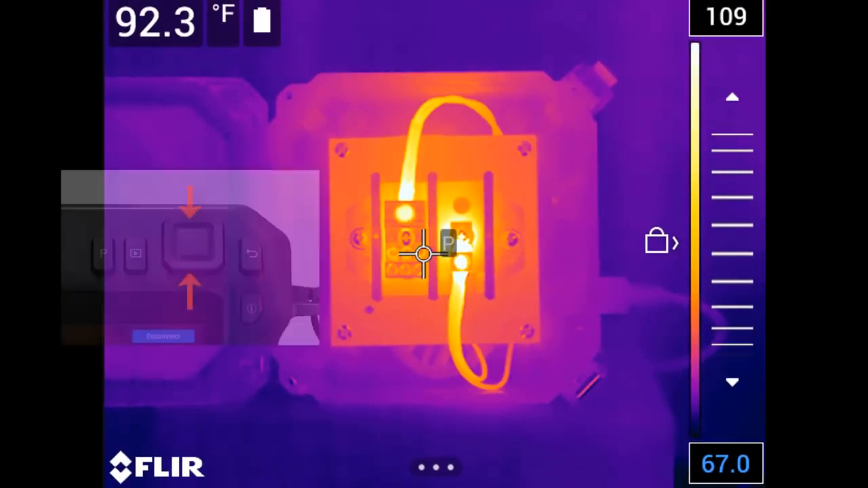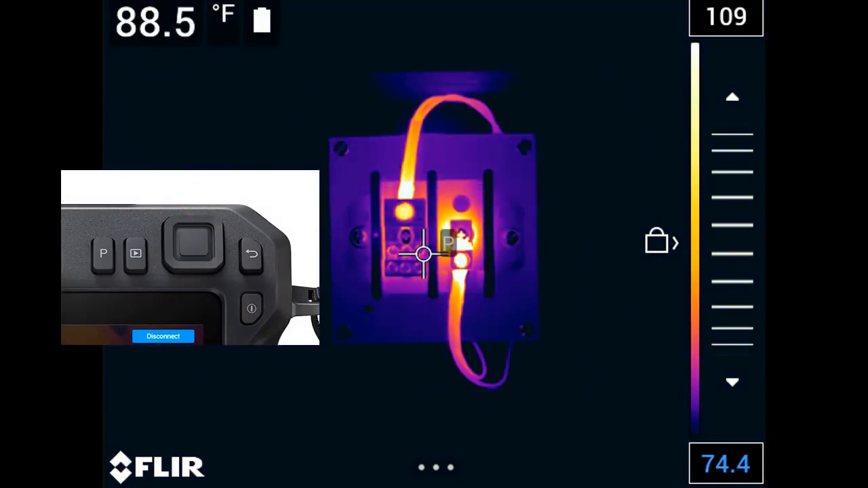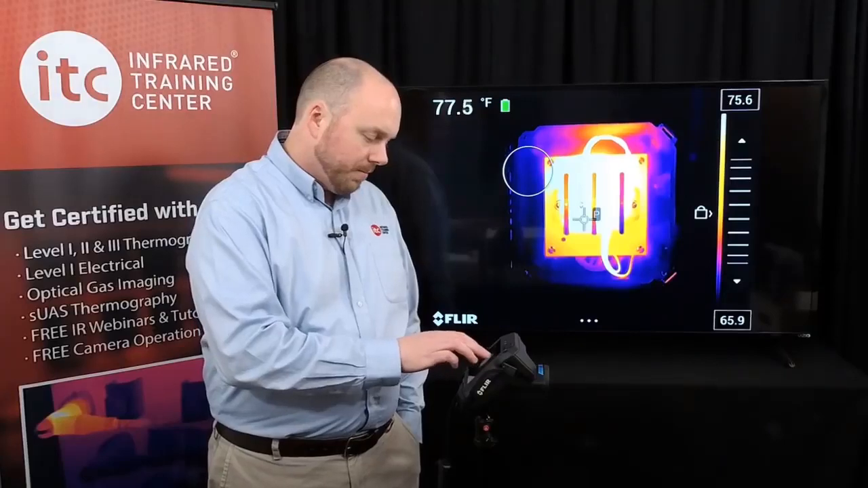At this point, pushing up or down on the navigation pad will change the value of the number. Bring the numbers closer together to narrow the span and increase contrast, or push them further apart to widen the span and decrease thermal contrast. While here in manual mode, there's also a tap auto adjust option where you can automatically change the scale based off of the temperature values in whatever region you touch here on the thermal imager.